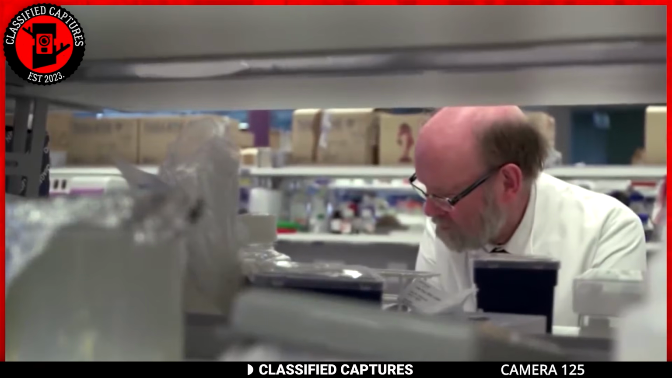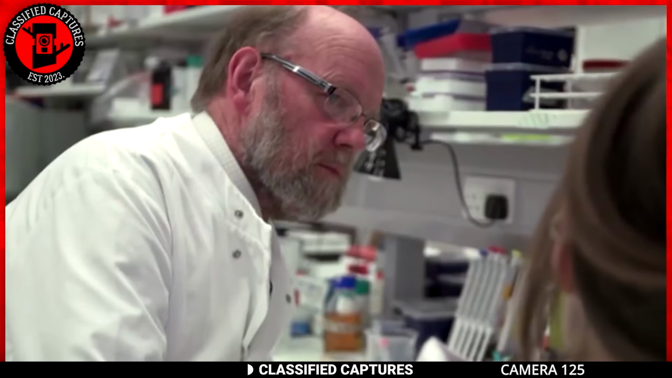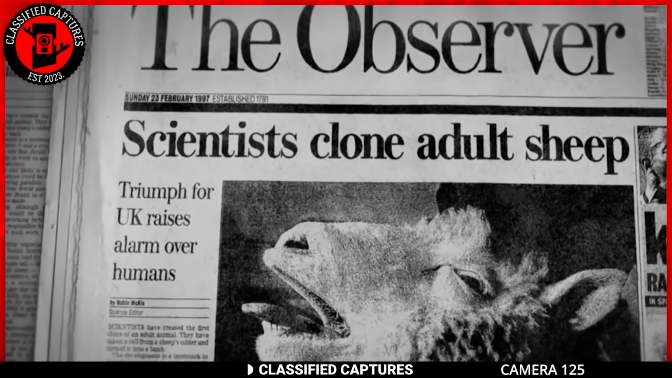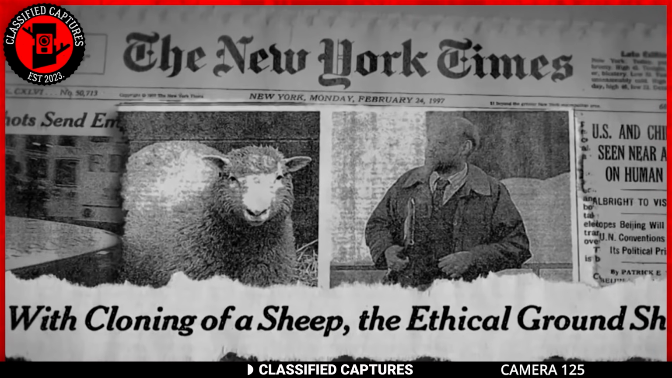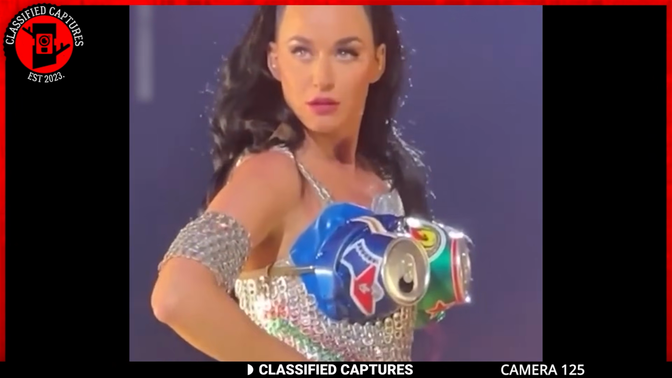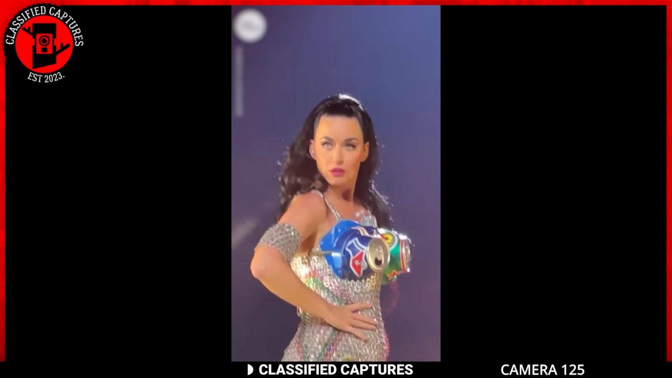Clones have been one of the most talked about conspiracies when it comes to government cover-ups. It's a popular belief among the masses that the government creates clones of people in high positions for reasons unknown to the public. Additionally, there are also claims that celebrities are cloned as well.